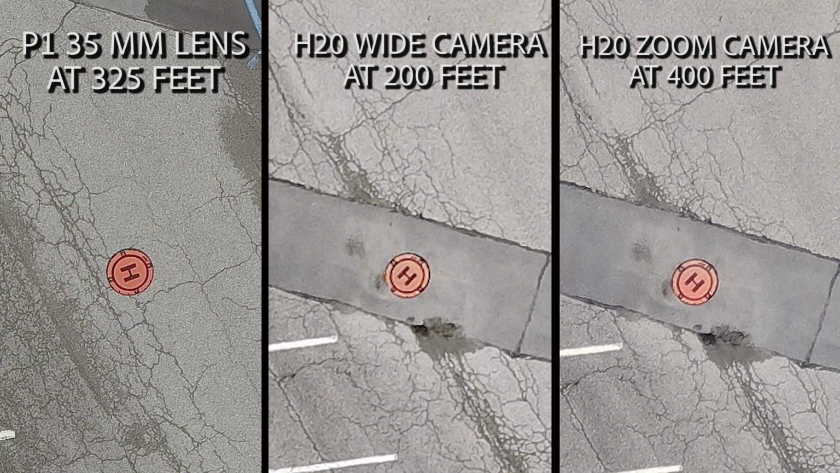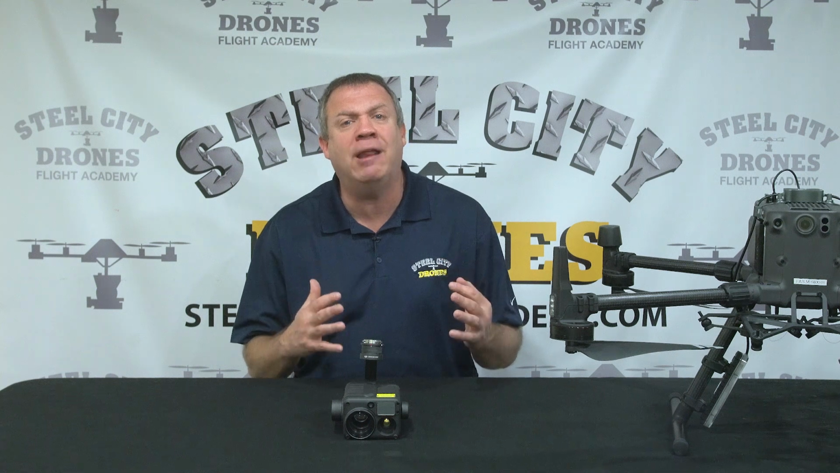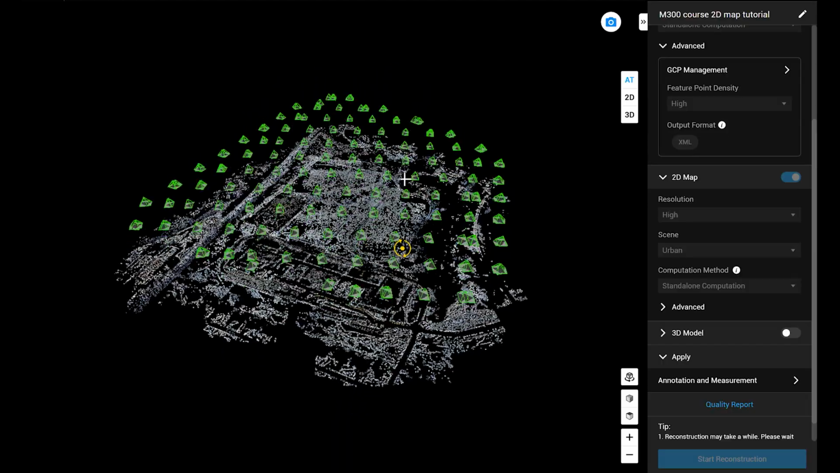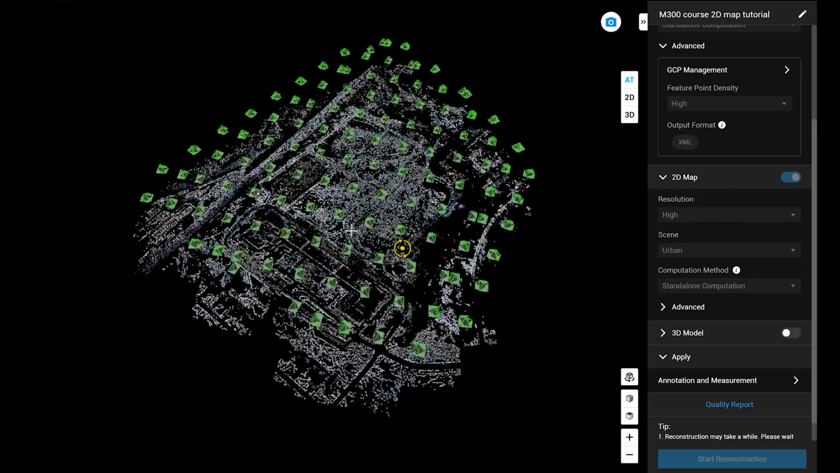That way you know exactly, really from a resolution standpoint and pixel density and quality of pixels, where things stand. So now let's go ahead and really look at it from a mapping and a survey grade type of standard for what a lot of people want to get to. Can we map with this camera? Yes, we absolutely can.